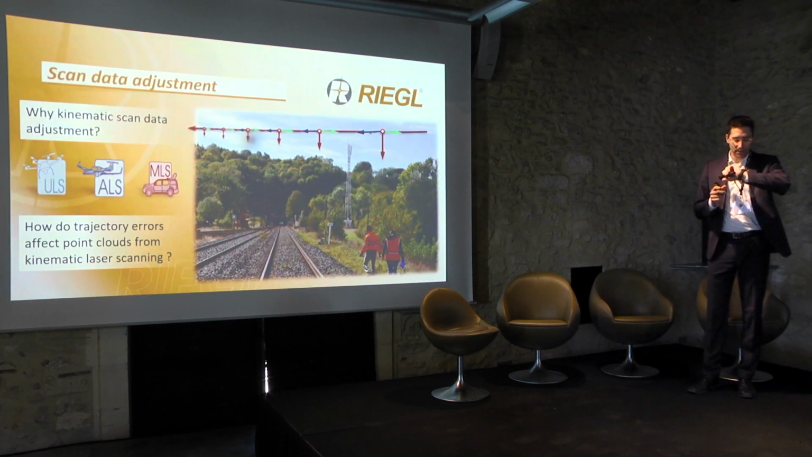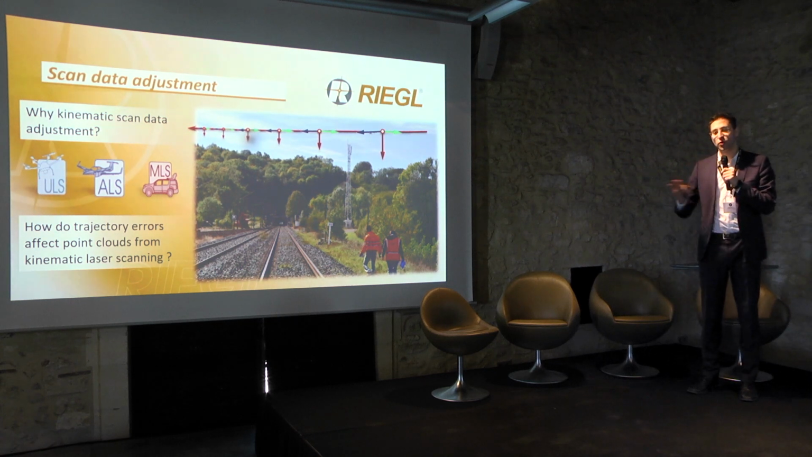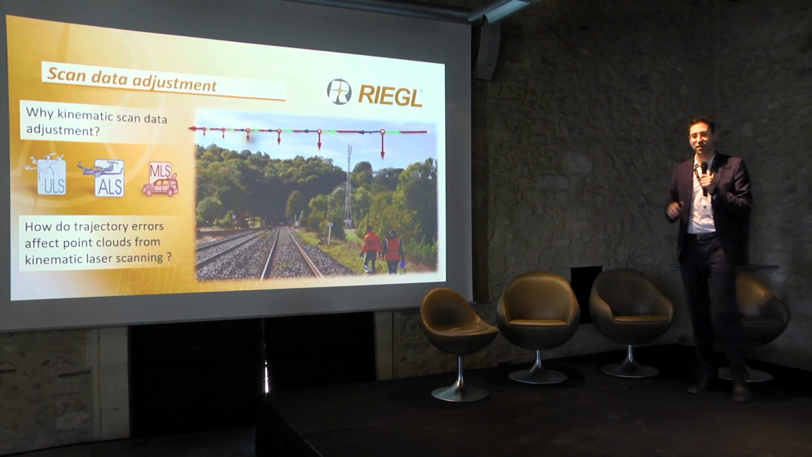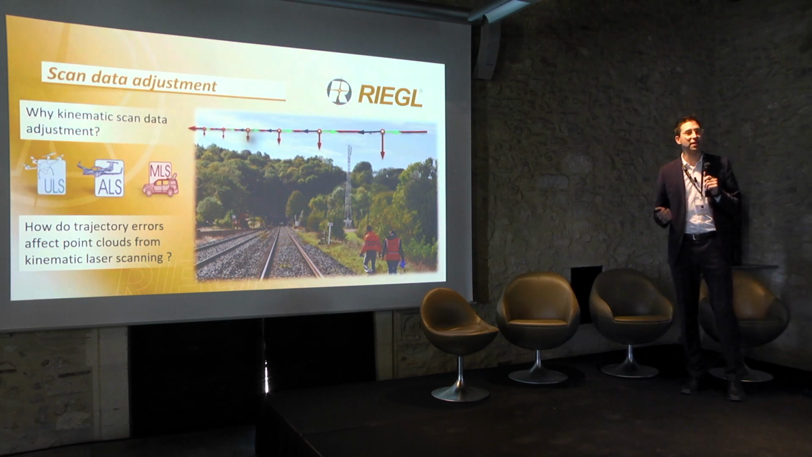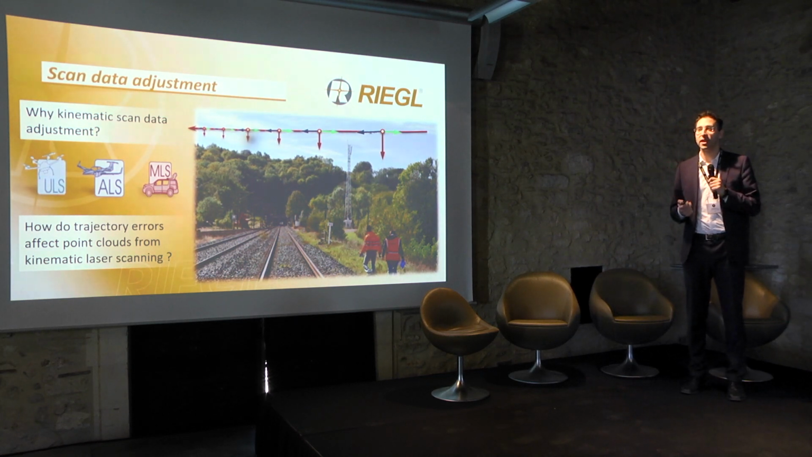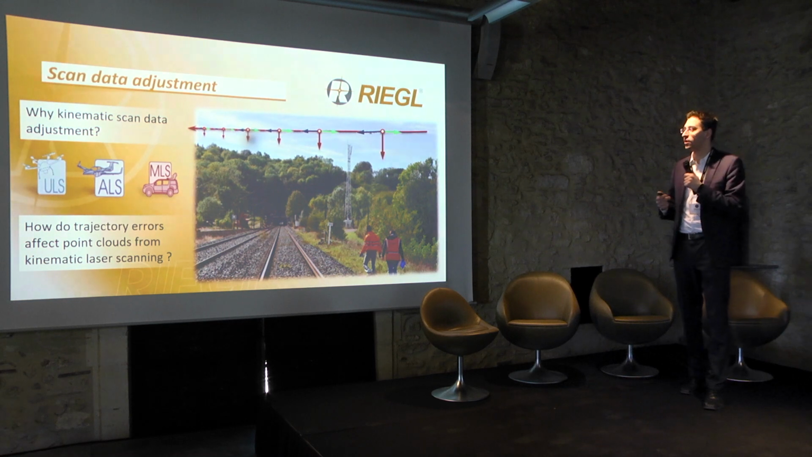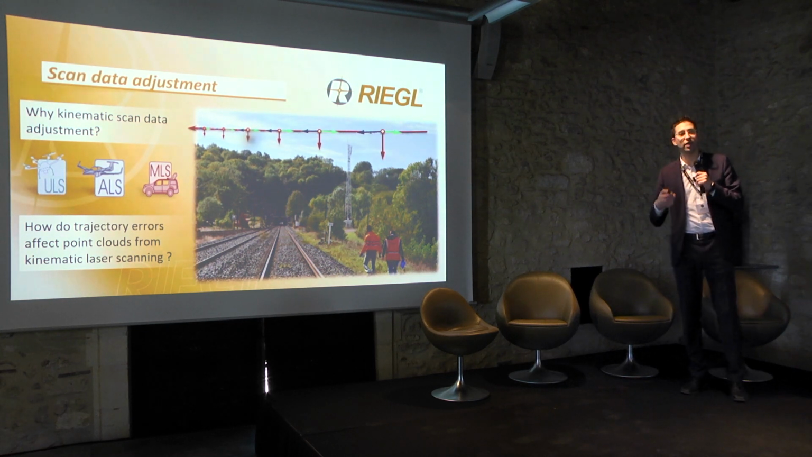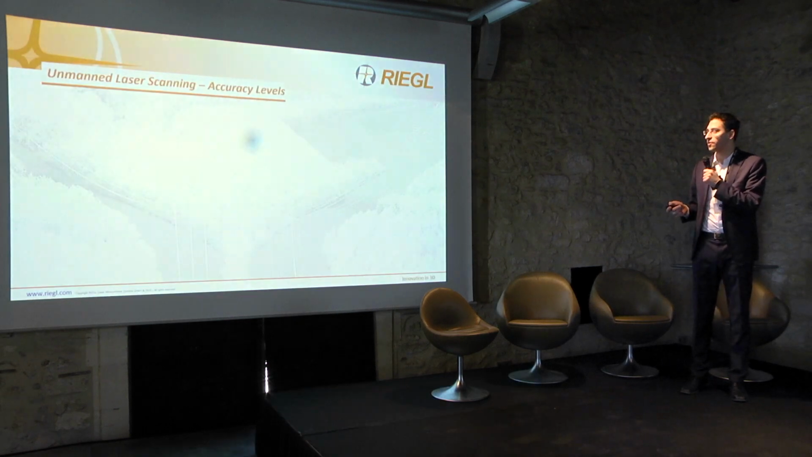However, I want to go very quickly over this adjustment. I don't want to talk too much, but the point cloud creation is one thing. You can get it from one line very easily, but the main problem comes as soon as you have multiple flight lines, or multiple projects which would be combined. Especially the trajectory errors, and how they affect the point cloud.